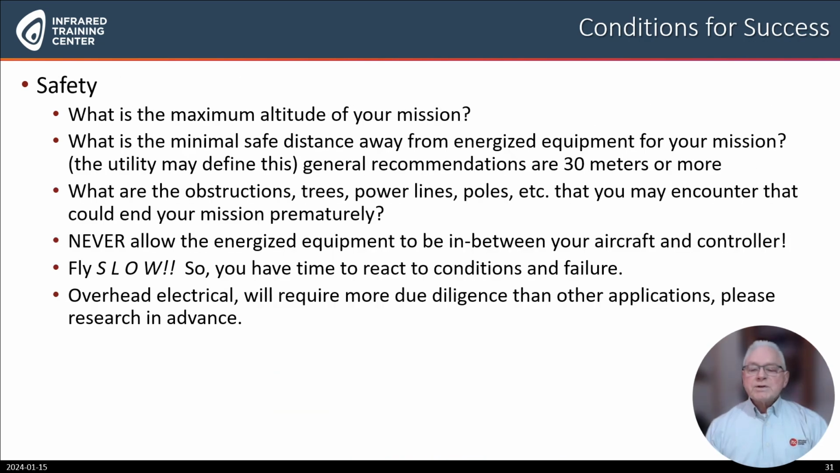Another condition for success is safety. What is the maximum altitude of your mission away from energized components? What is the minimal horizontal distance away from energized equipment for your mission? The utility may define this. General recommendations are 30 meters or more so that you have time to react in case of equipment failure or unknown environmental conditions.